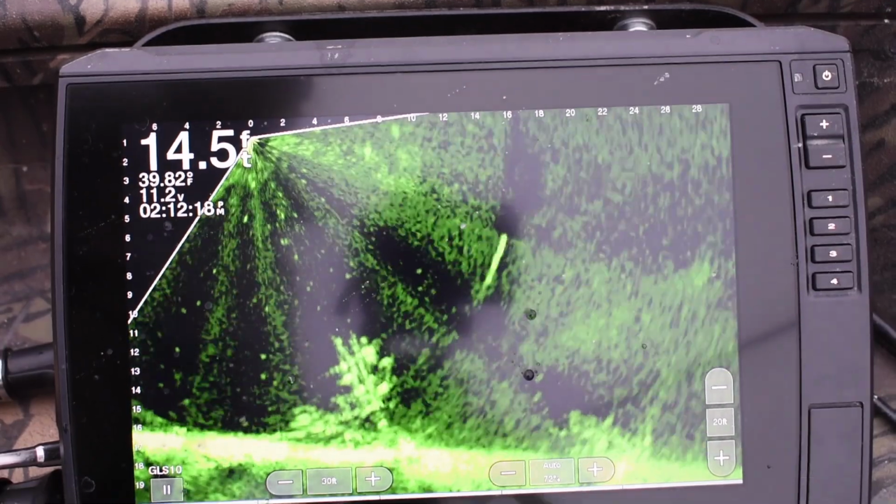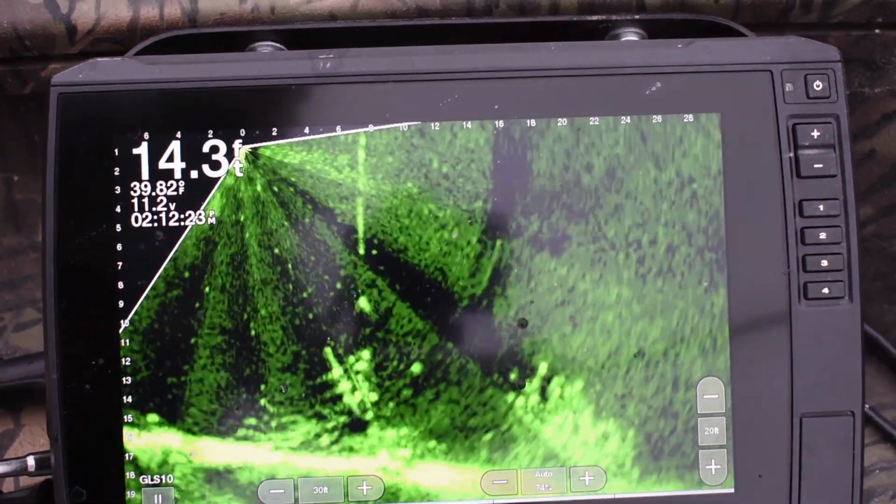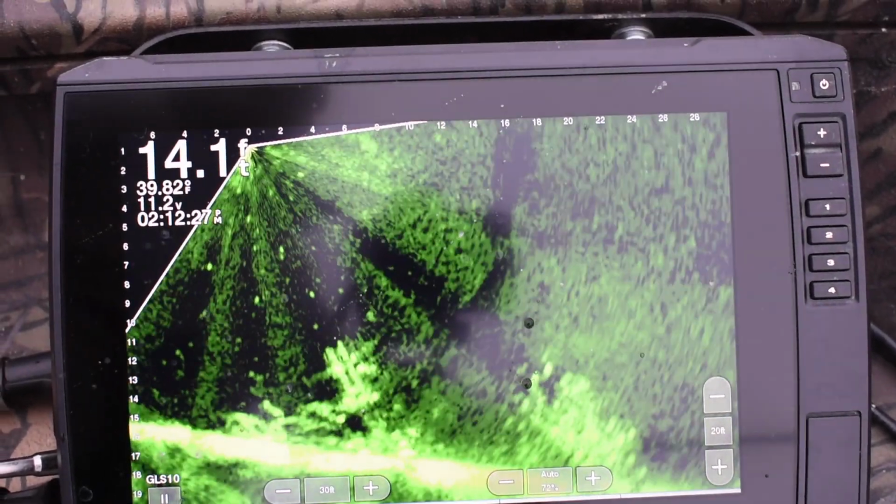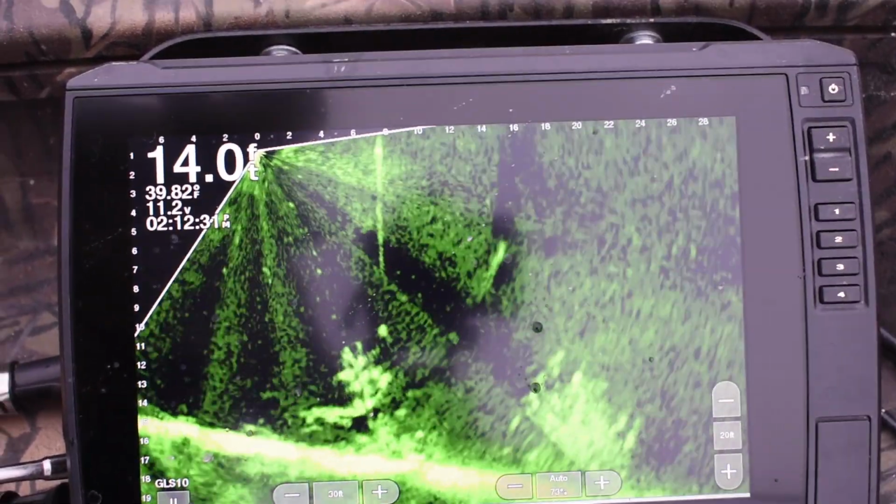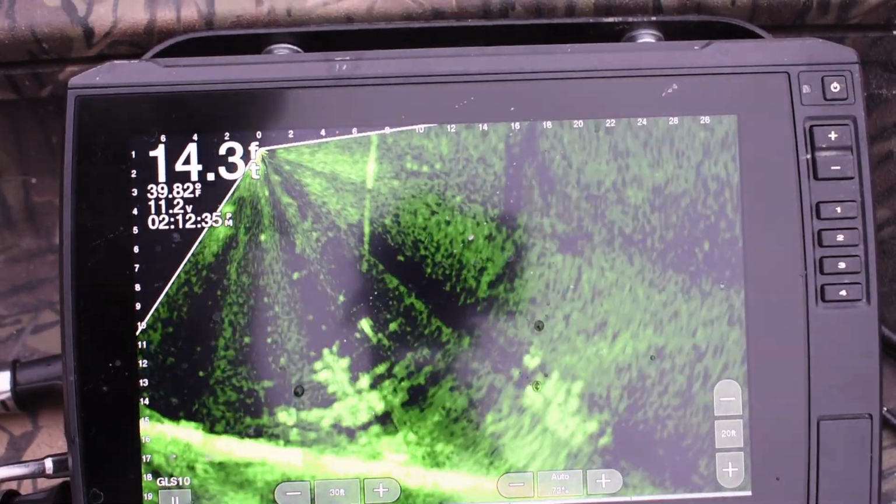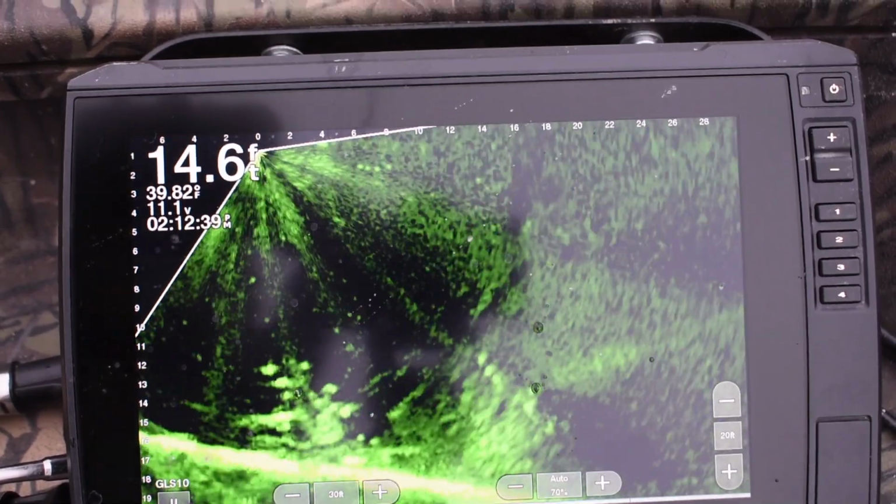I used that in a white and chartreuse, and then I used a Jenko, I believe it's a 3-inch, like shad imitation bait, and it was in the whatchamacallit color. But they seemed to like it real well, and that's what I fished with.